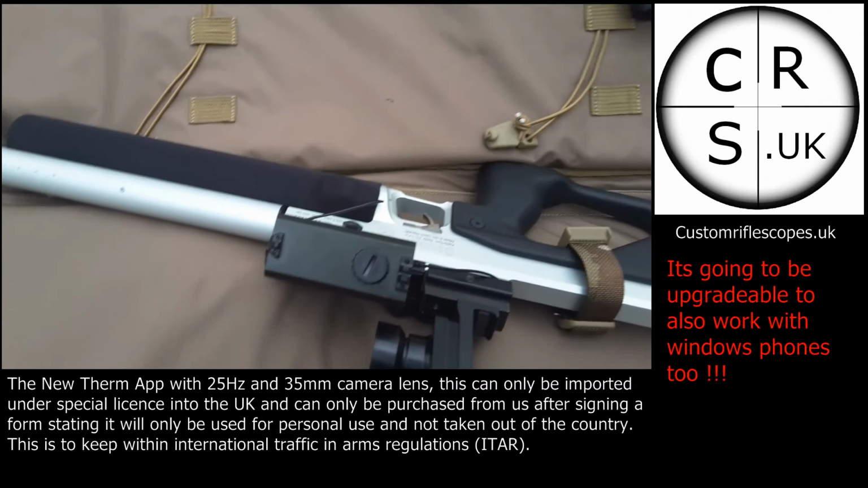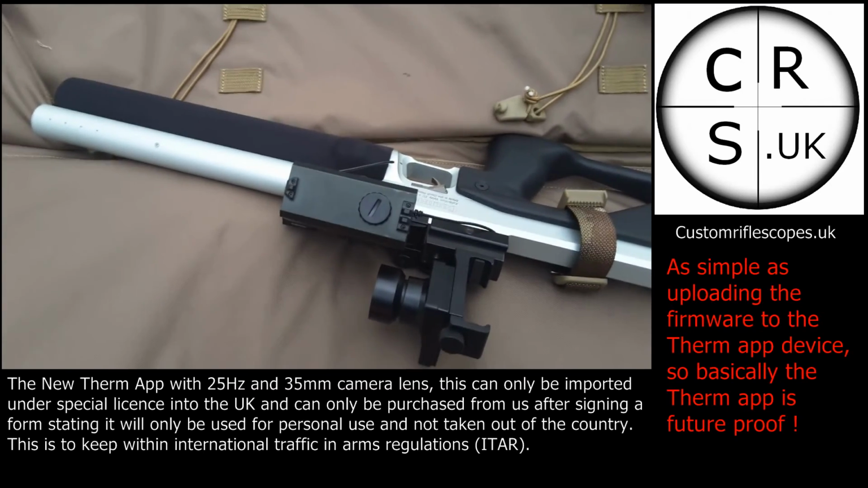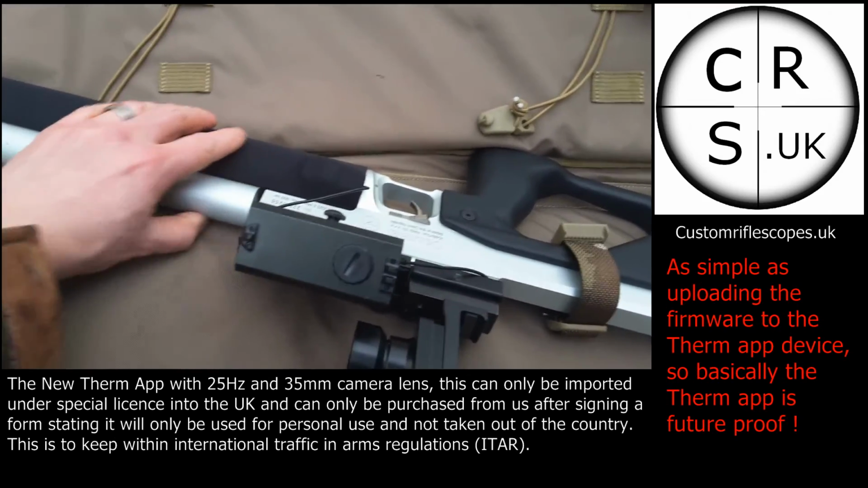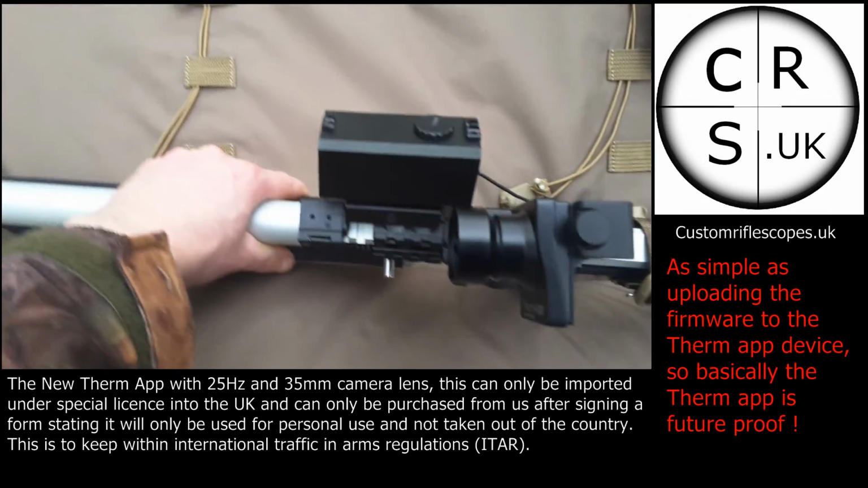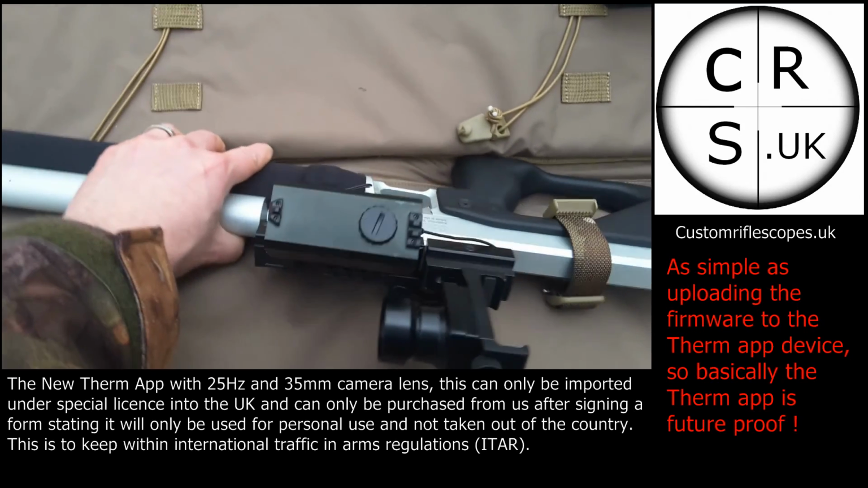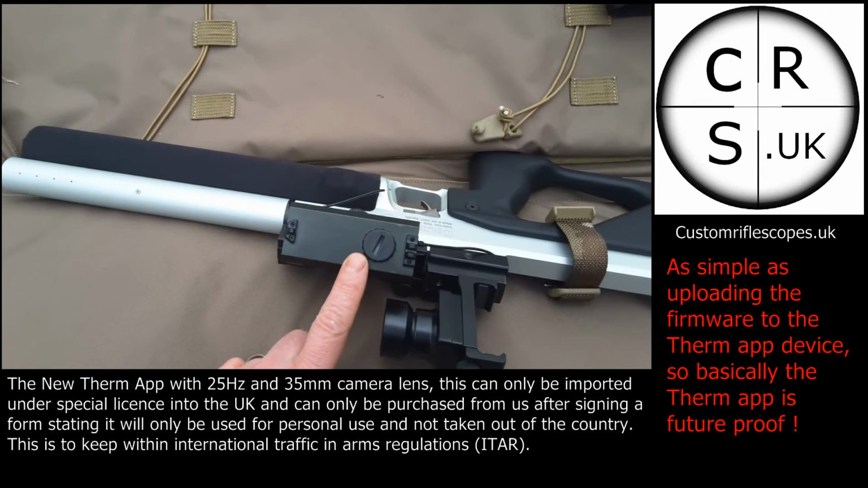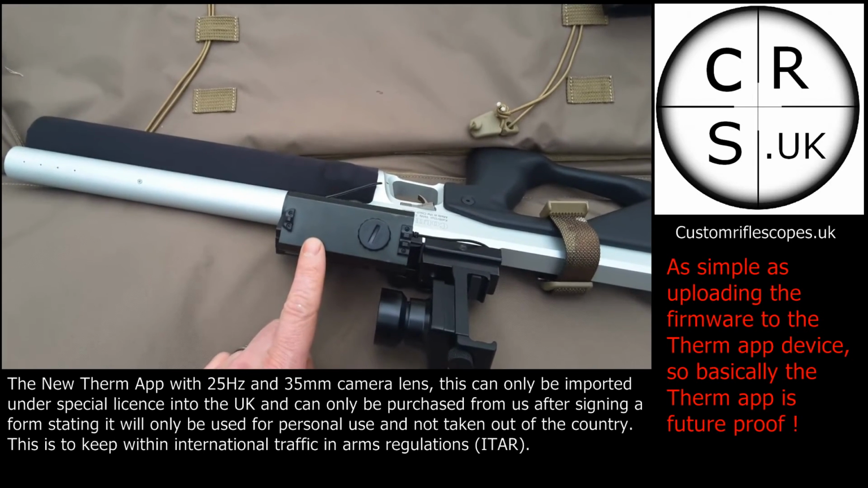A lot of people say that wouldn't be very accurate, but we've been using iron sights for the last 100 years, targets up to about 300-400 meters, so they're not that bad, and on here I'll be proving to you that they work quite well, anything up to about 300 meters.